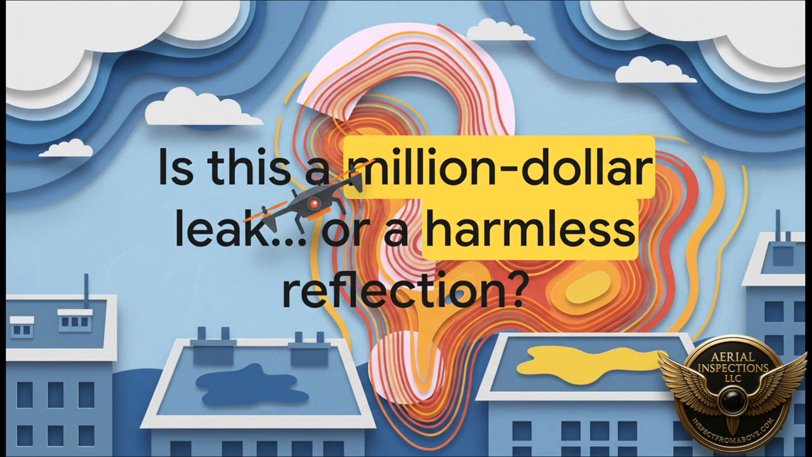Take a look at this, right here. Is that glowing spot a sign of a catastrophic roof leak, one that's been silently wrecking this building for months? Or is it just a harmless reflection of the sky on a metal vent? I mean, get this wrong and you're talking about a massive, unnecessary repair bill, a financial disaster. The answer? Well, it's hidden in the invisible physics of what's really going on.